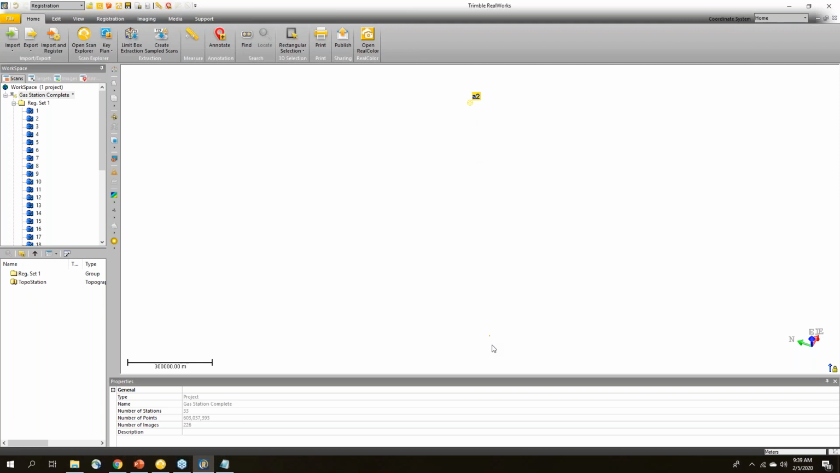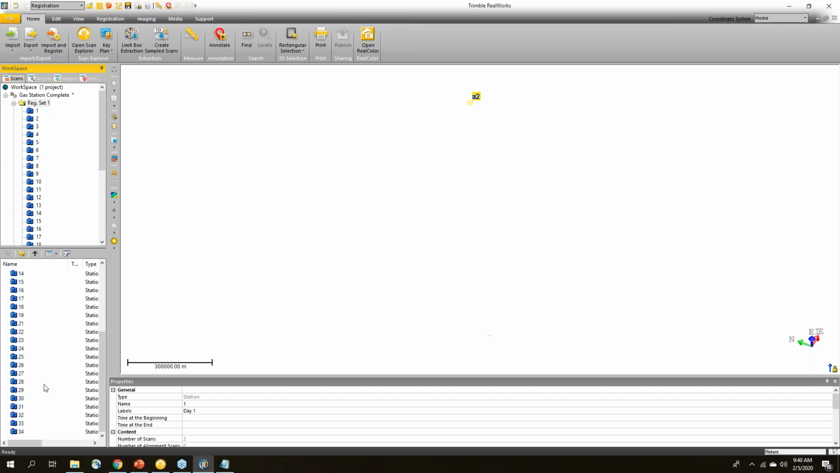And here's my topo station way up here at the top. You can probably barely see it. Down here is my scan. So these things are very far apart because the scan was at a 0-0 coordinate system, whereas this is probably a state plane, I would suspect. So what I want to do is go through and extract targets. So I could select specific stations.